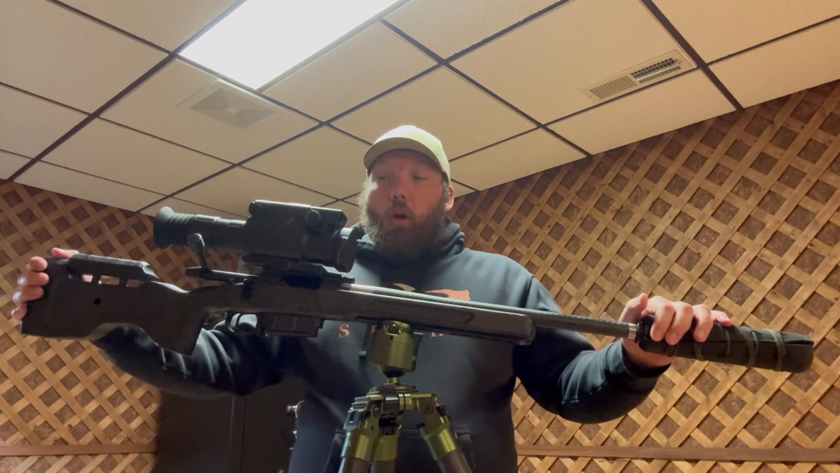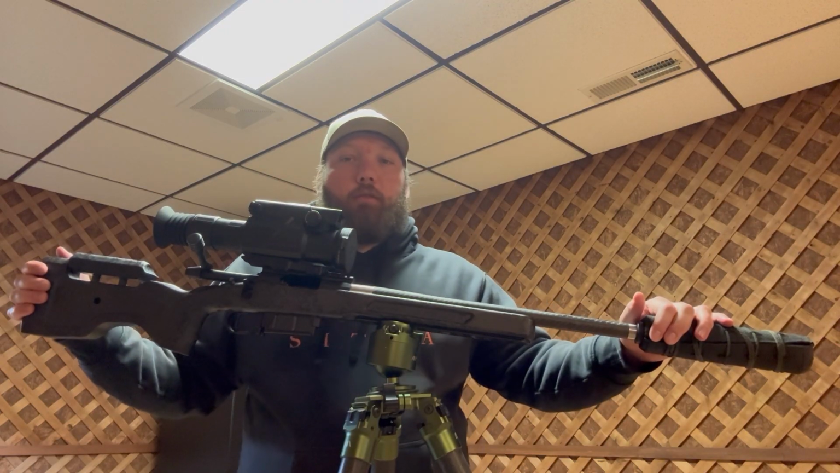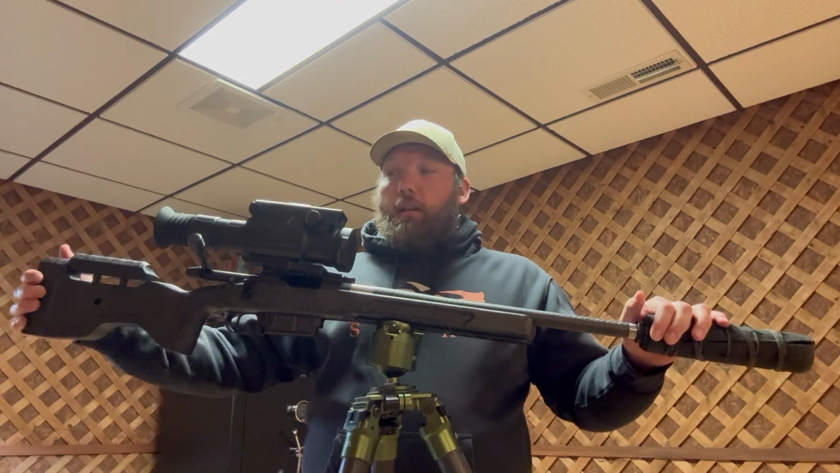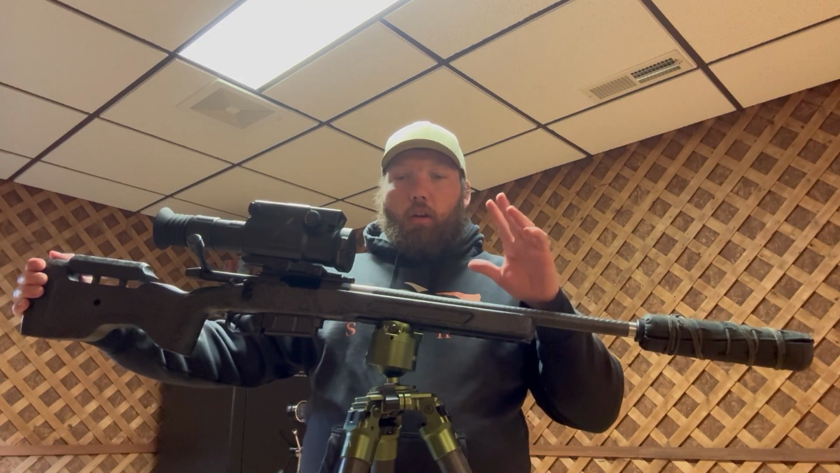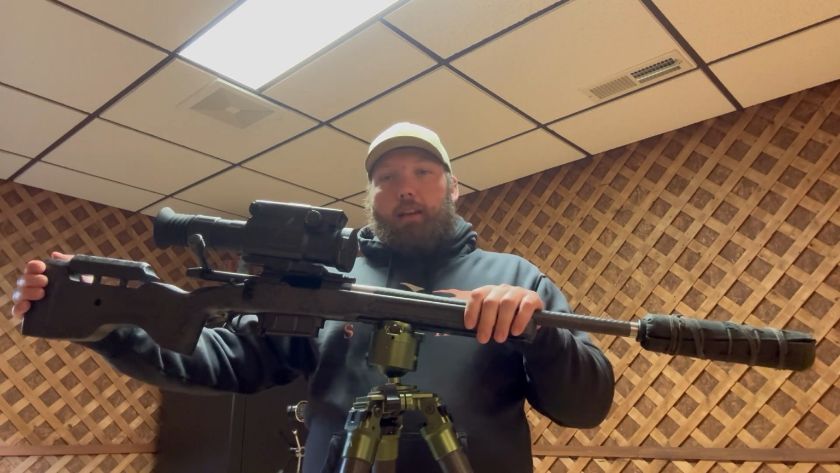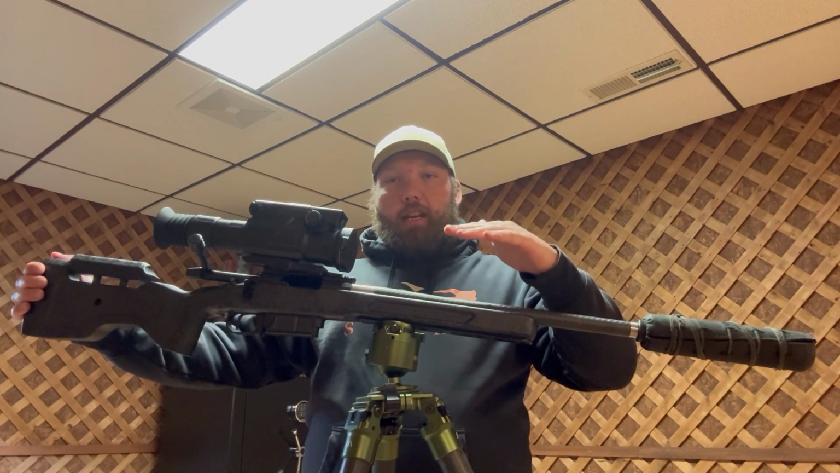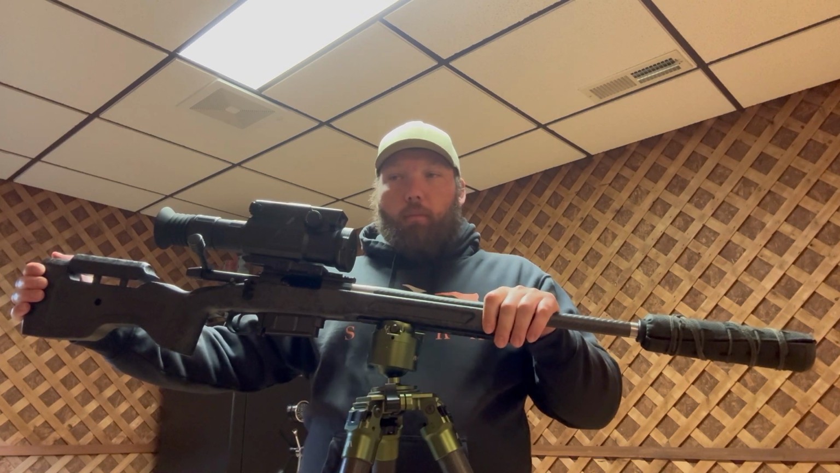Some of the features the scope has, it has a built-in LRF, which stands for laser rangefinder. It also has a built-in ballistic calculator. So how that works is once you get your cartridge and all your specs of your ammo that you're shooting, you can input it into the scope itself. And then once you set it in at 100 yards, it will give you your compensation on where to aim based on your bullet performance.